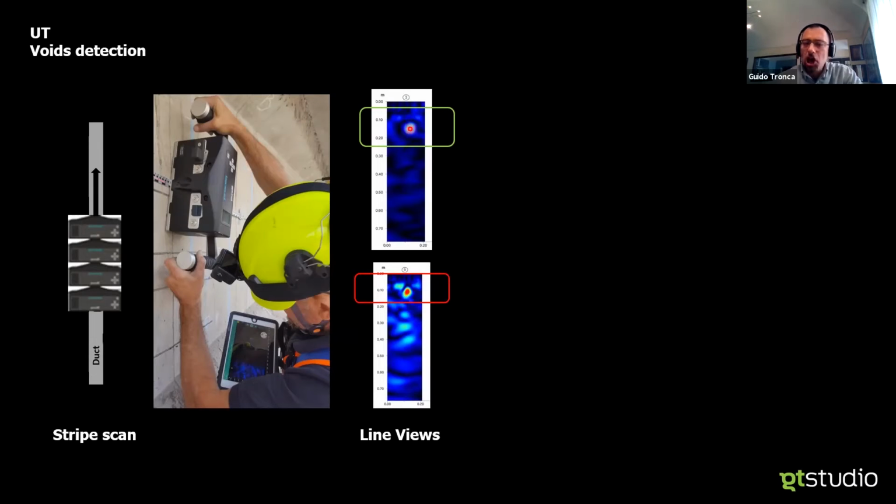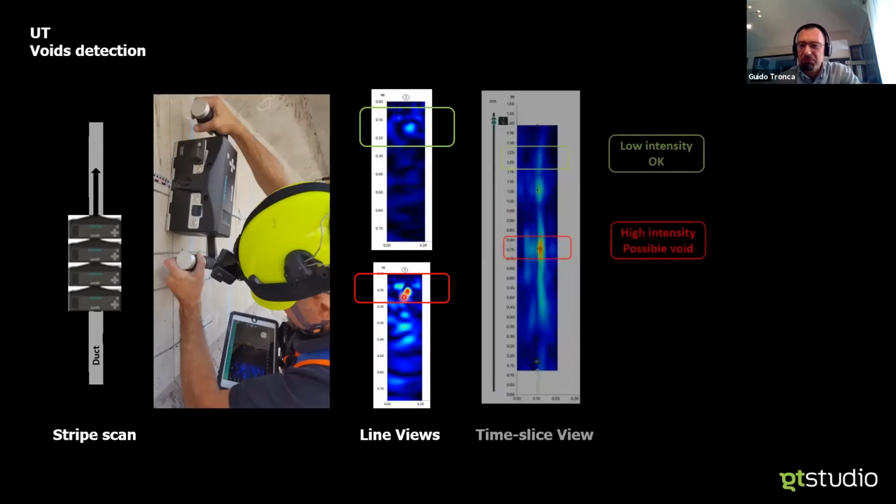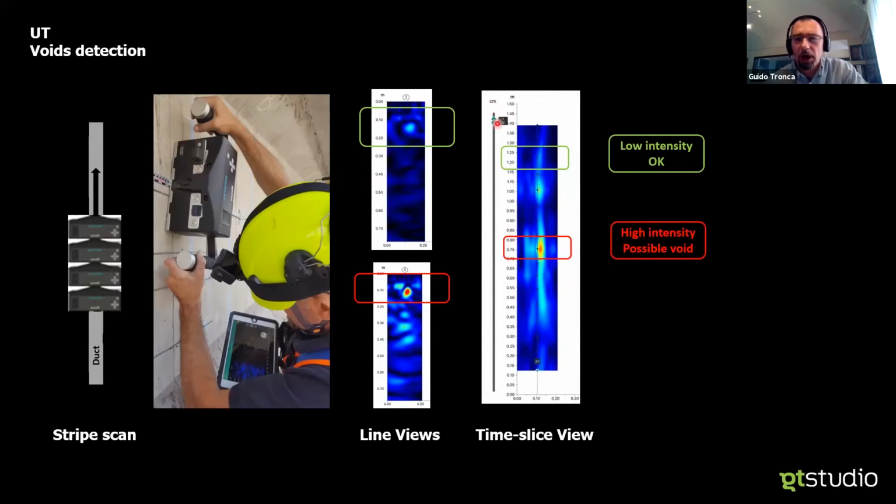Okay, what I notice is that I might have low intensity areas, high intensity areas that can be immediately displayed in the app by means of a time slice similar to what we saw before.